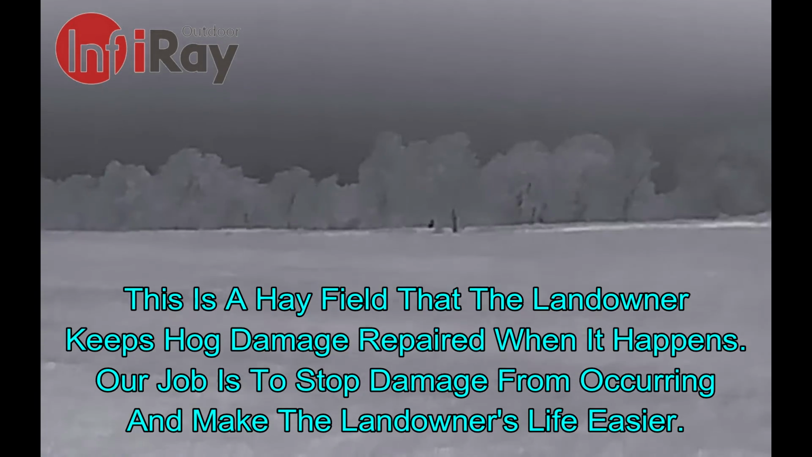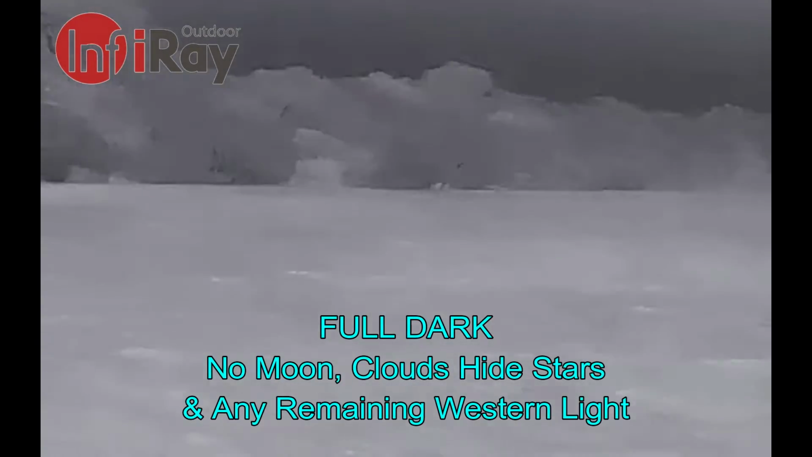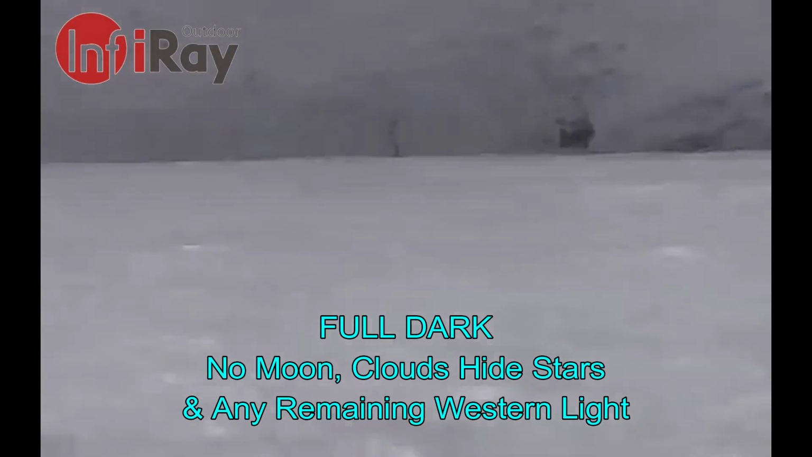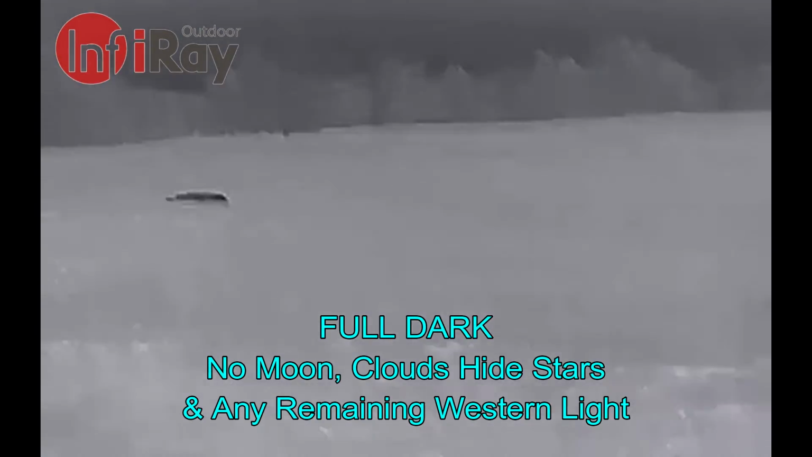Looks like a deer on the horizon. Now it is full dark right now. So if I were doing this without thermal, it'd be a little bit more challenging.